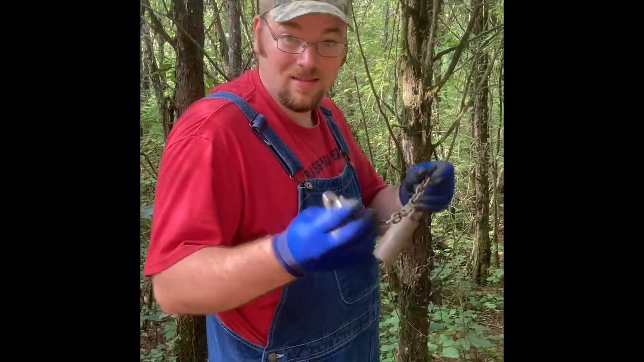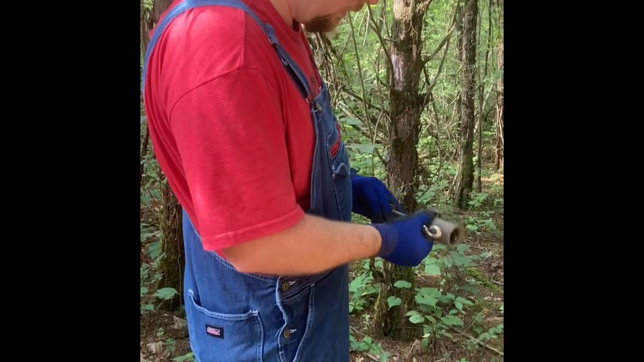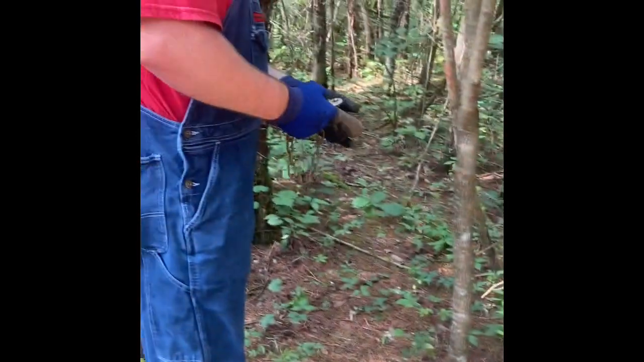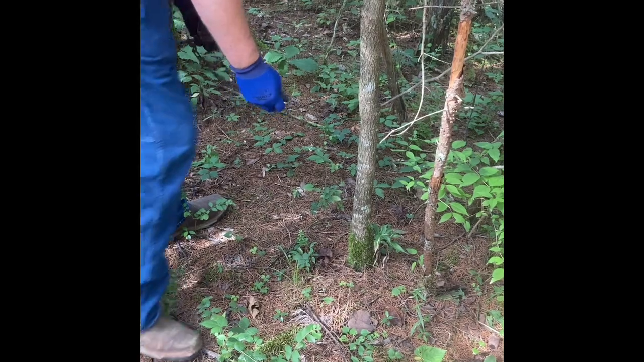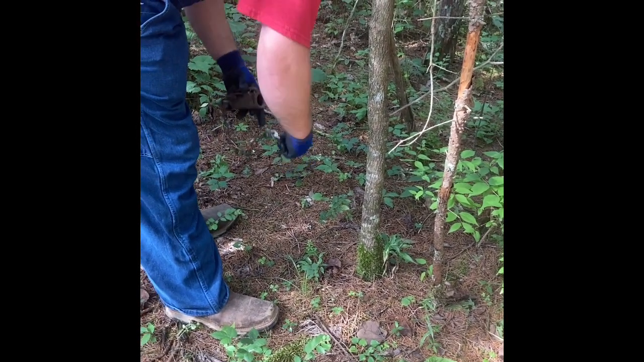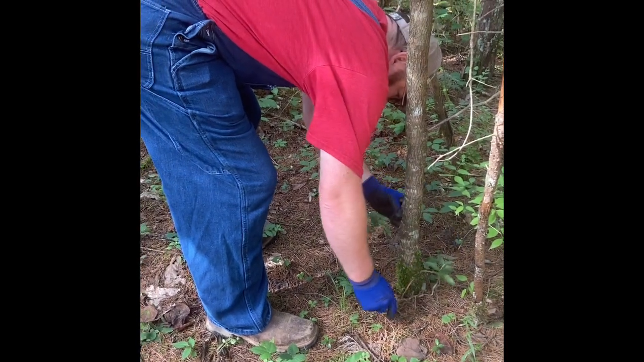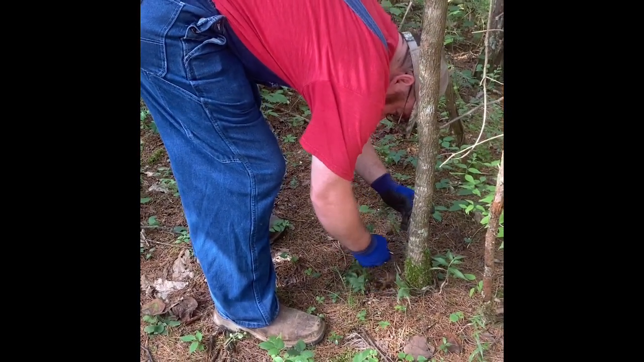Alright, so we got us another trap here. It was on down in the woods further. We're going to move it to this side too, that way we can hopefully catch two things at once. And we got us a good, pretty sturdy little tree here. You don't want to hook it to no trees that's rotten, because a big old raccoon gets caught in this thing and it'll break that sucker right in half and take off with your trap and all. Ask me how I know.